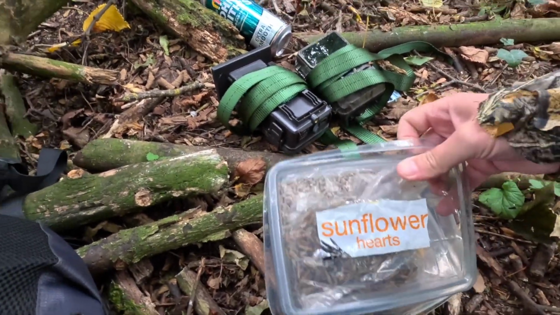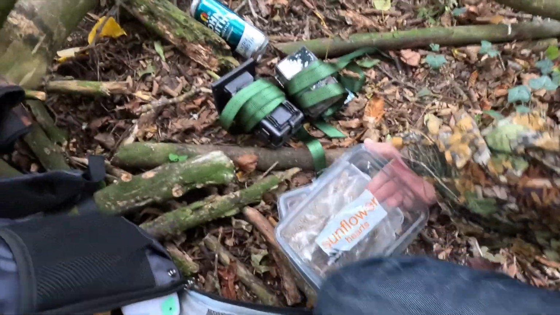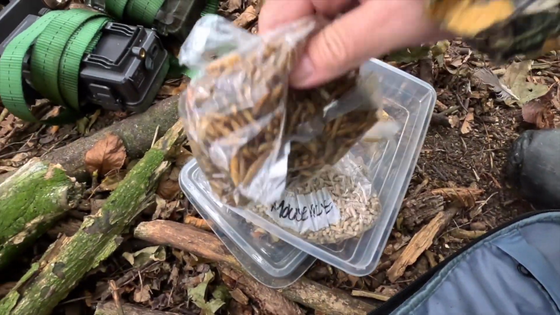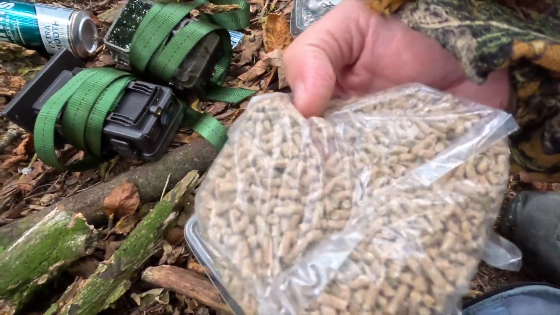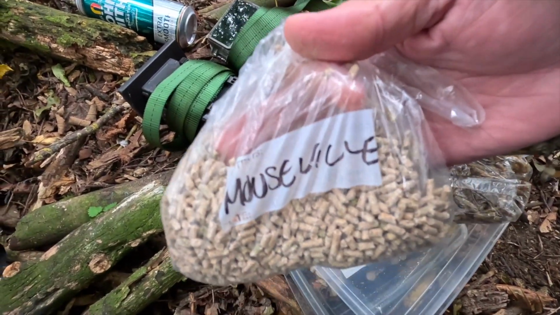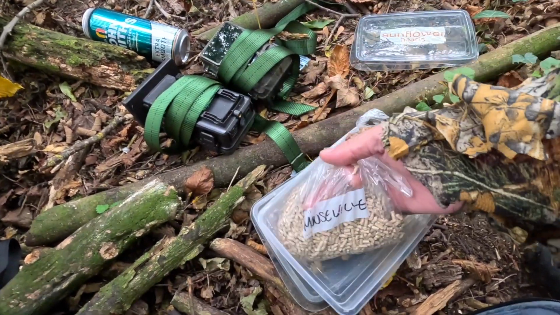In here, right, so I put a couple of bits in here, but I've used most of them up now. I've only got a few monkey nuts left, but these were given by a kind viewer. So we've got some mealworms, and this is what you feed hens with apparently, or poultry. Look, it actually says Mouseville, but that's before it was renamed to Wildville. So they're going down.